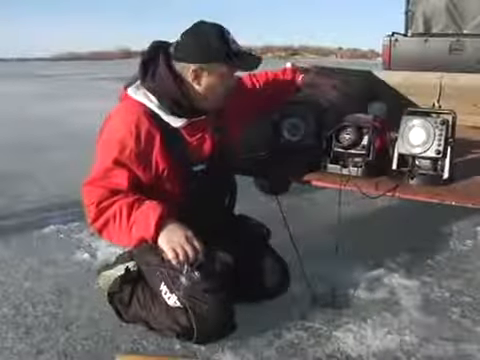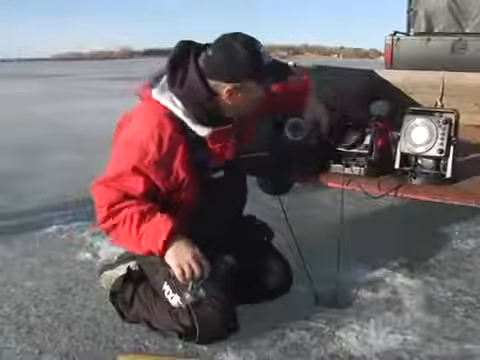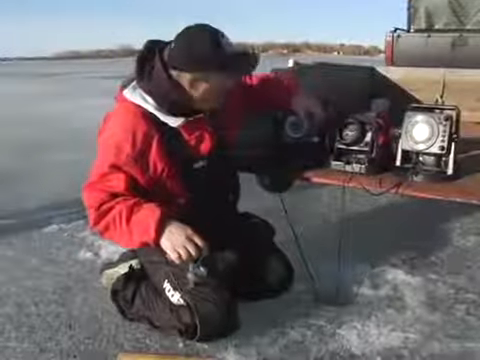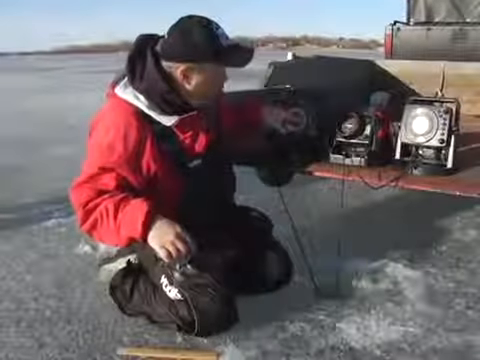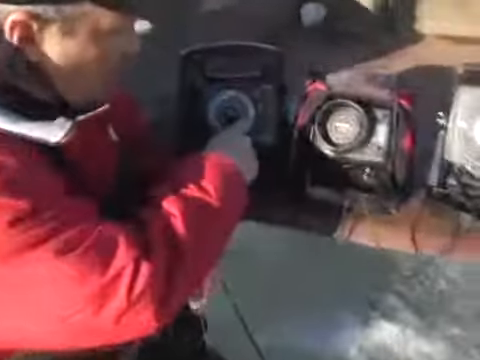Now the Vexilar, at first glance, is very easy to operate. You simply turn it to the 50-foot range because we're in 45 feet of water. And if I want to go to the zoom range, all I do is hit AZ range, and I'm set. I'm ready to start fishing. And now I'm watching my jig go down on this side. Why don't you come on in here? You can see what I'm talking about. Here's my little jig going down.